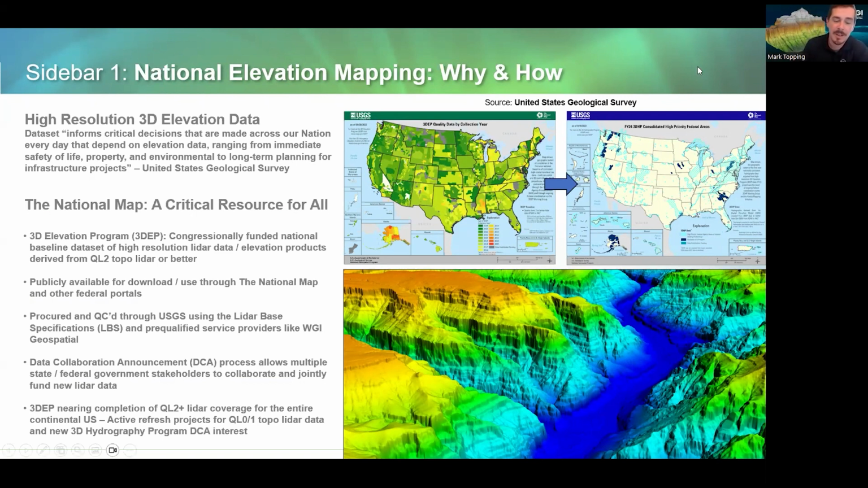Another useful spin-off, now that we're nearing completion of elevation data for the entire country, coast to coast to coast, is that we're moving towards using this elevation data in other applications.